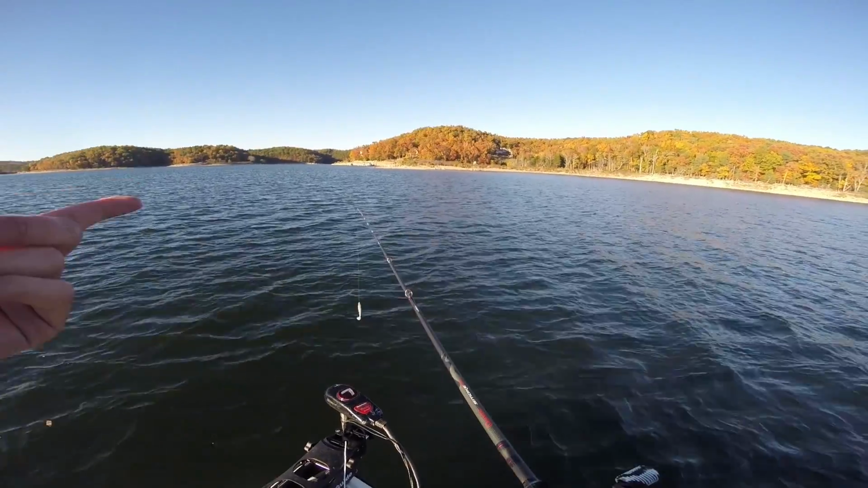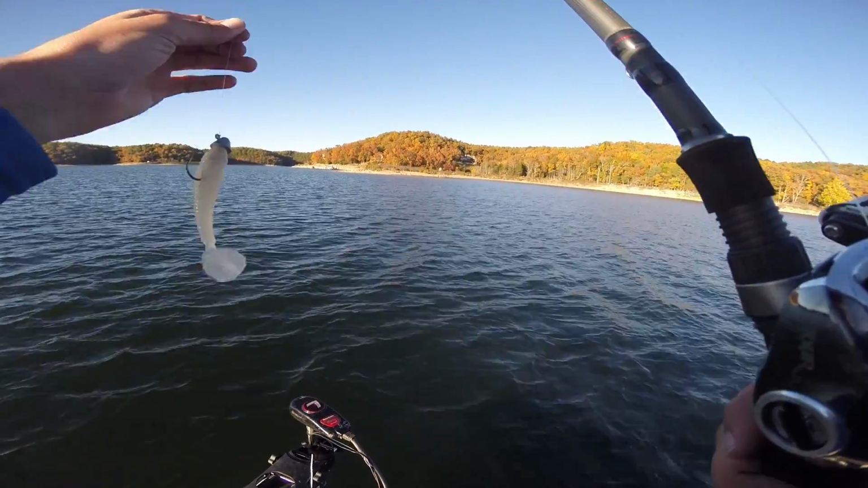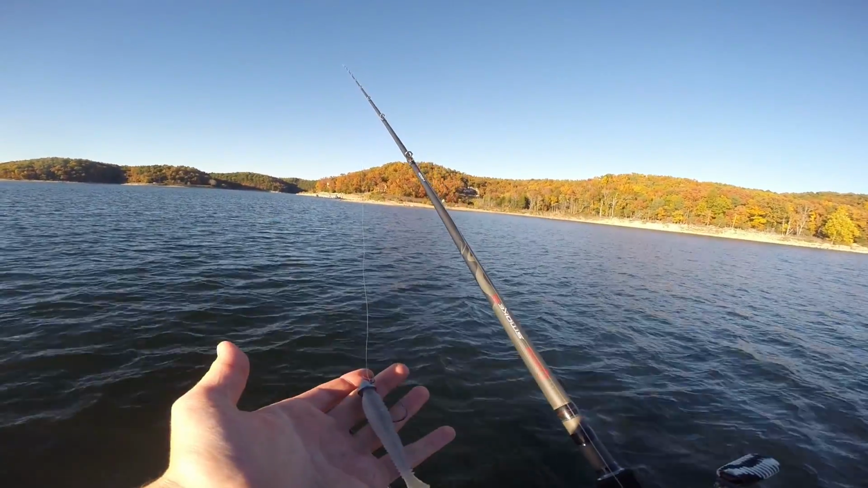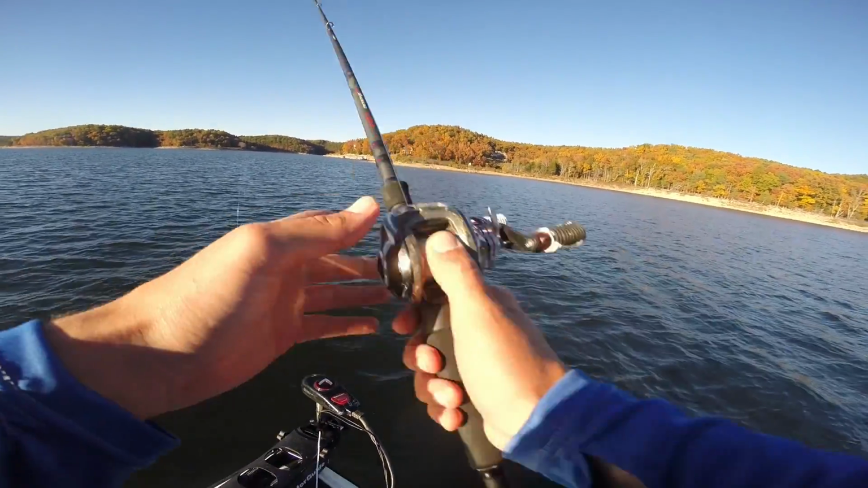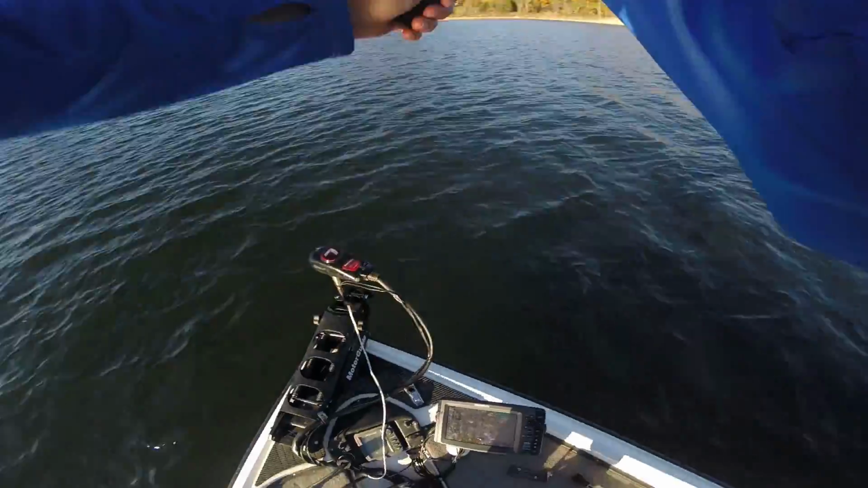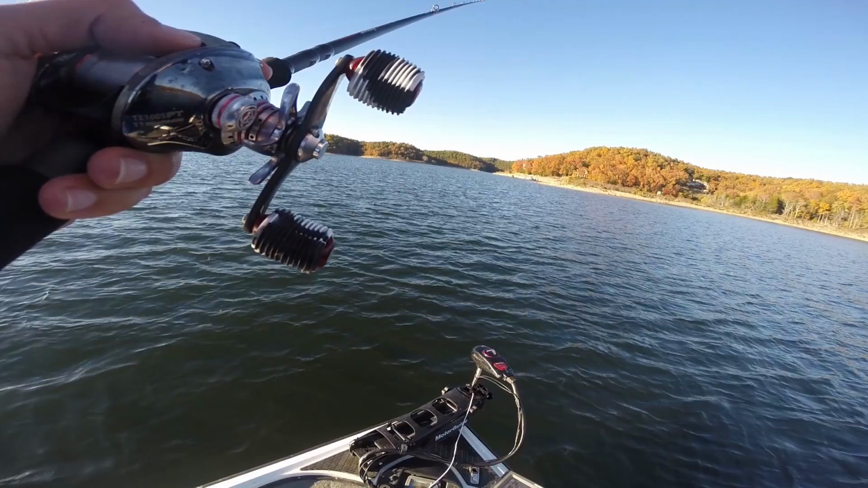And as long as you can see them on your graph, count that swim bait down about 10 feet, they'll come up and crush it. I'm also keeping the same swim bait on this entire time. That means they're choking it, not chewing the tail. So let's try to get one more off this spot, especially if it's a nice mean mouth like that last one.